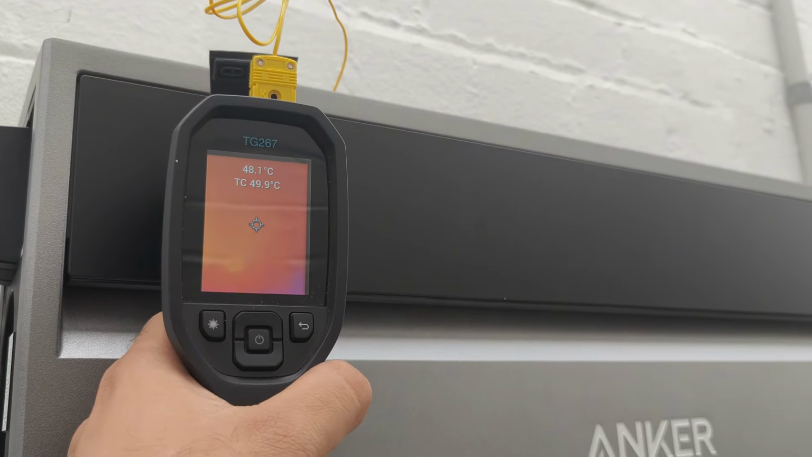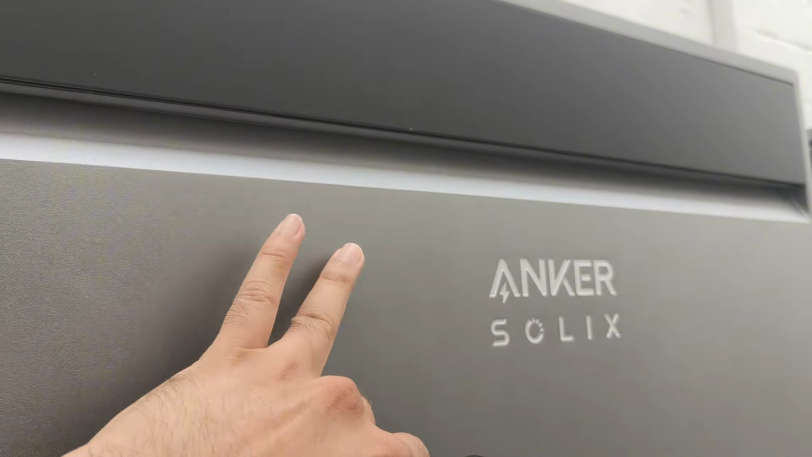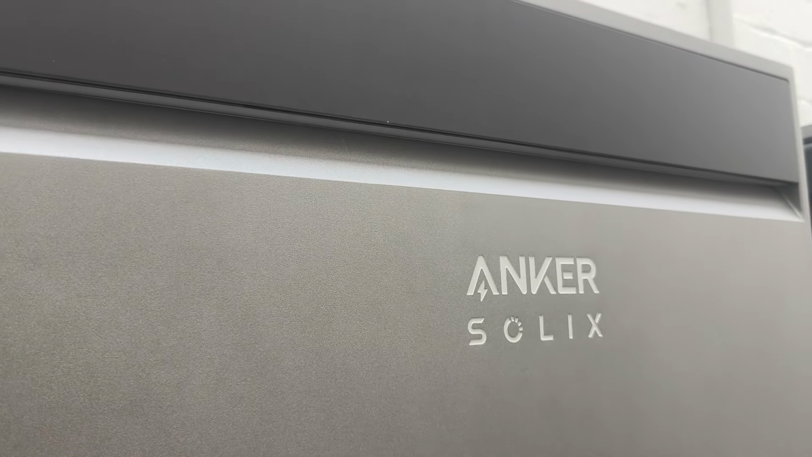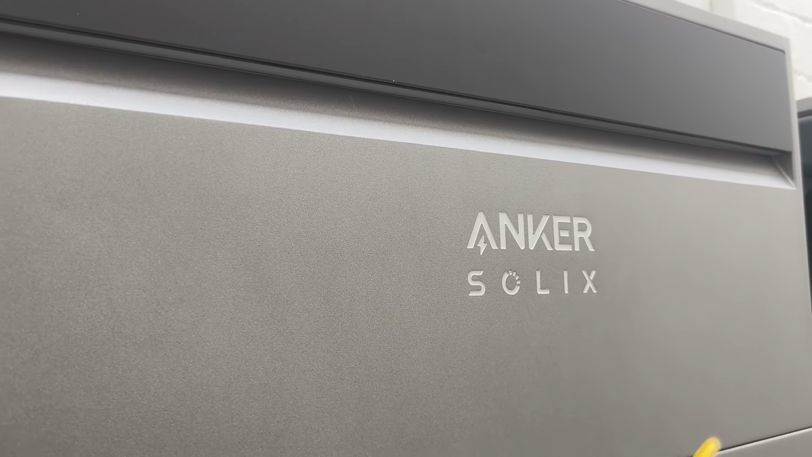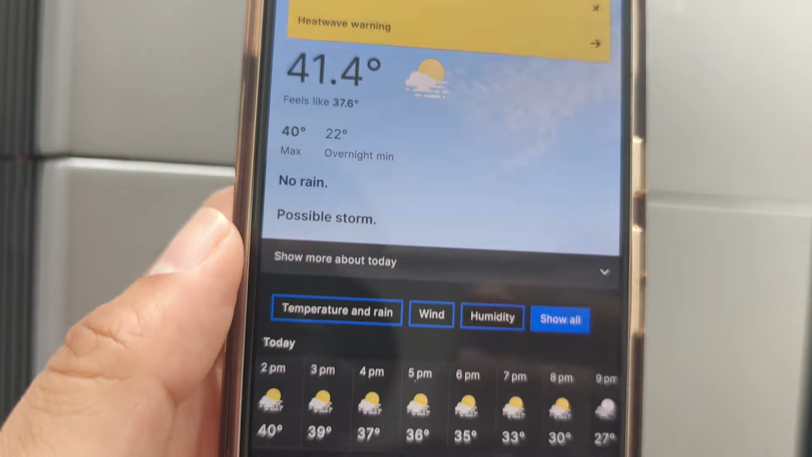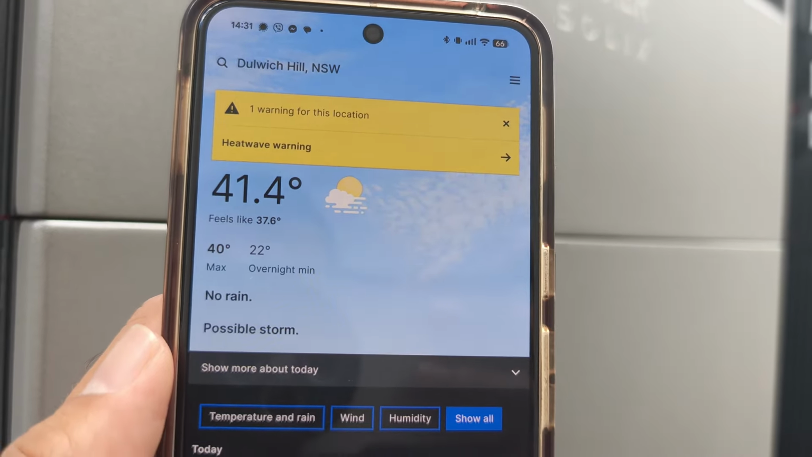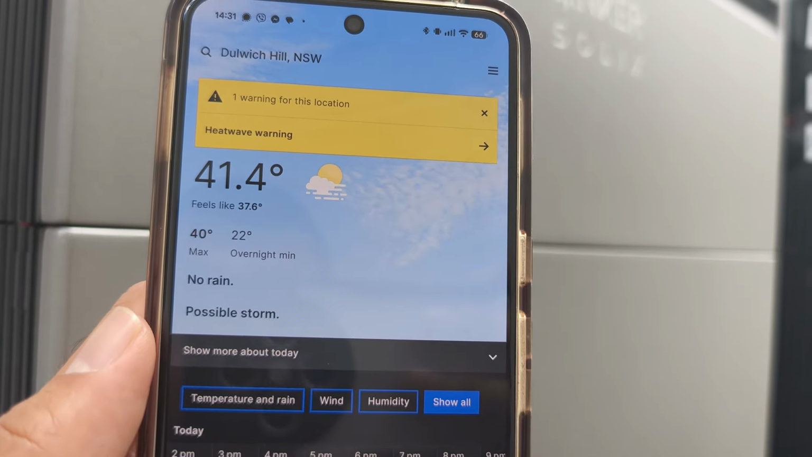Yeah, that's pretty hot. I wouldn't want to be 50 degrees, but it's still comfortable. Like, I wouldn't want to touch this for too long. Ooh, that is too hot now. But it didn't burn me instantly. Here's proof of the temperature, by the way. It peaked at 42 about an hour ago, which is pretty hot for late December in Sydney.